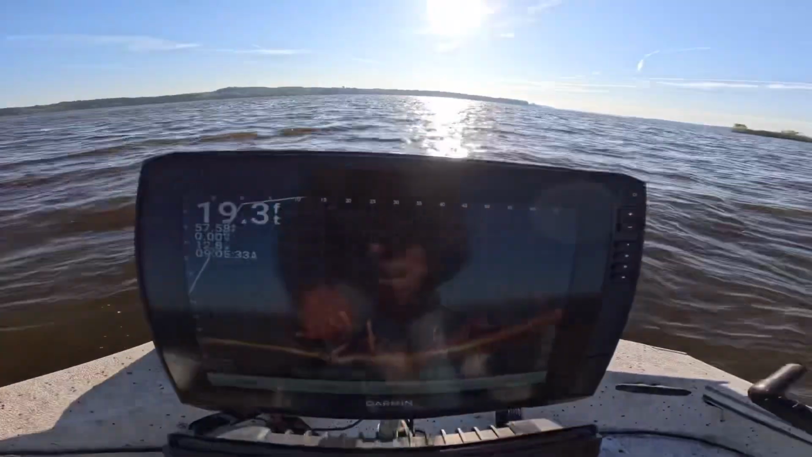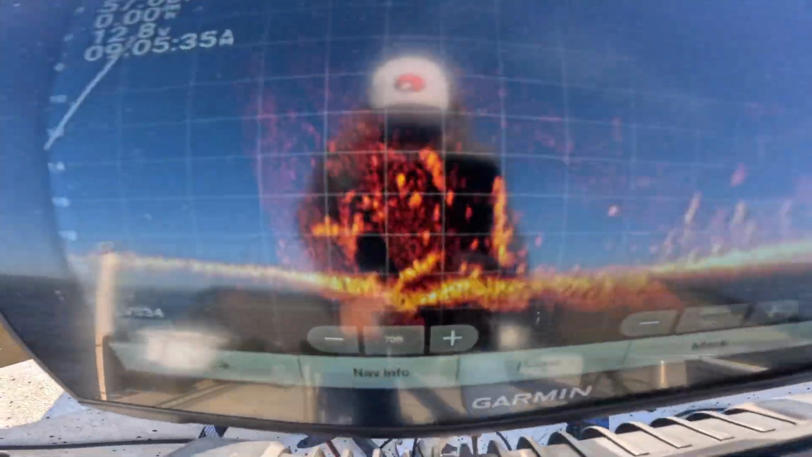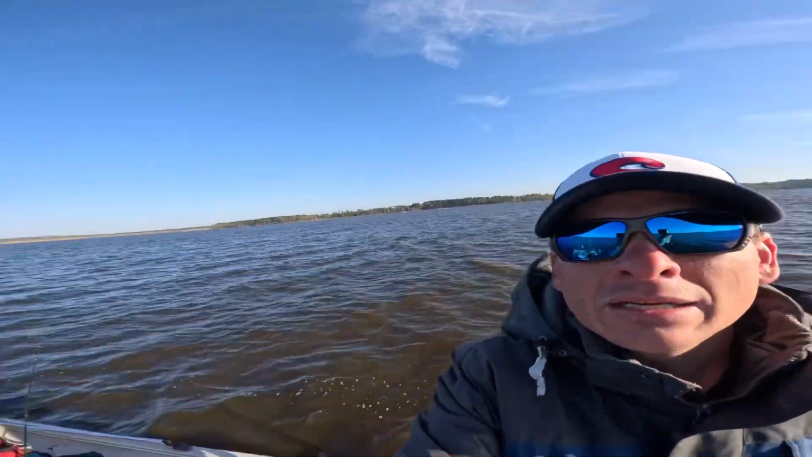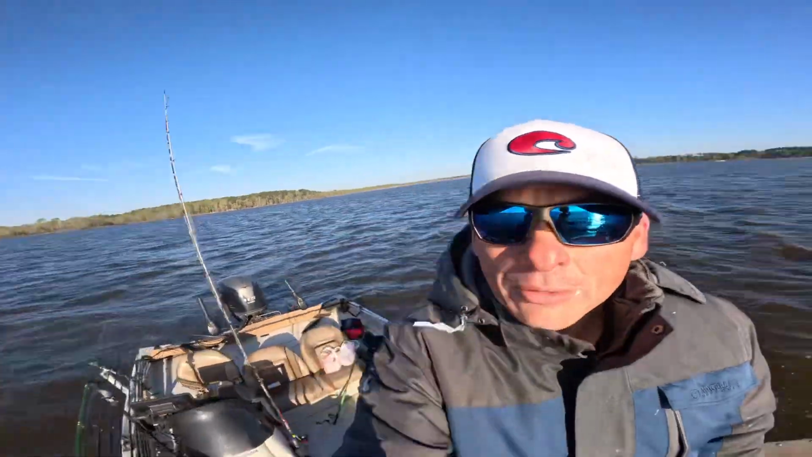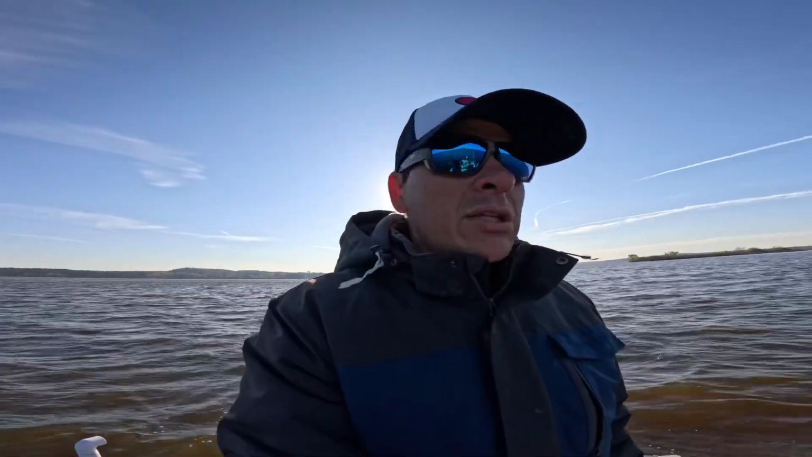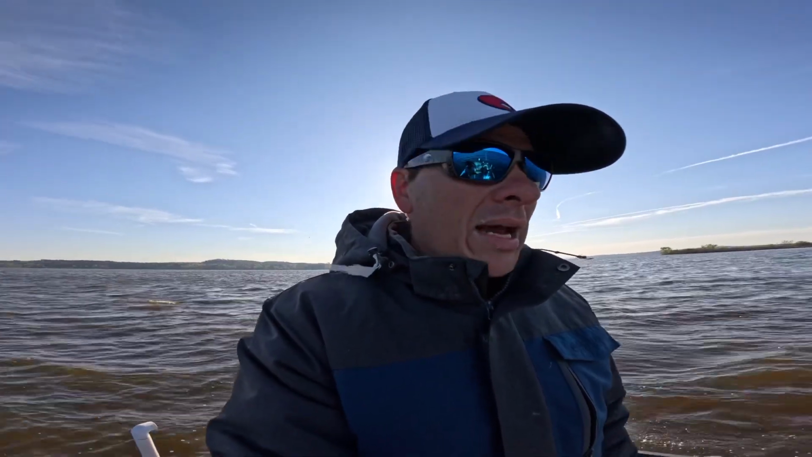All right, we're on some structure. I want to show you exactly what I'm talking about. In the middle of the creek channel, we're on them, and there's fish piled in right there. And as you can see, there's nobody around. No pressure's been put on these fish. I don't know how they're biting today, but if they are, we're fixing to start pulling them up. So hopefully we'll get on a few and show you exactly how to do it.